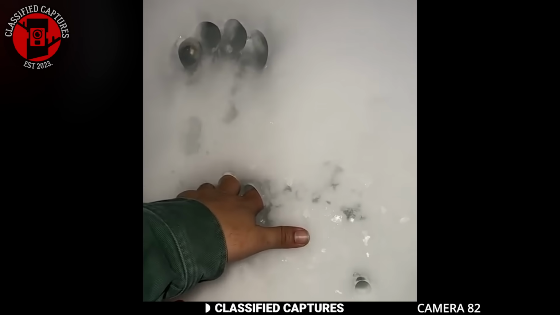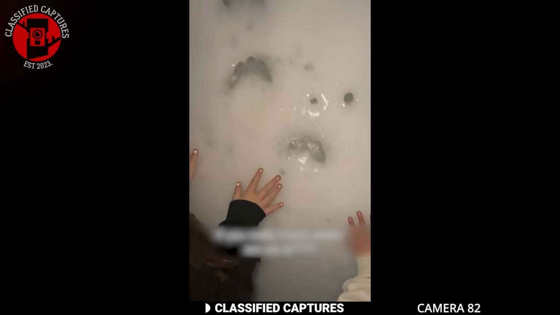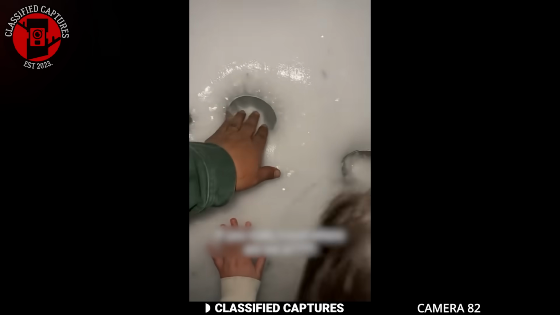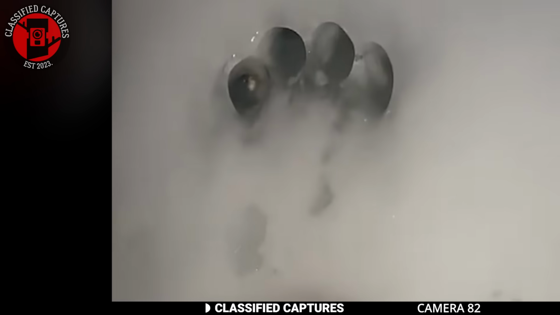Some believe it was just a natural pattern in the ice resembling an eye. Others think something may have already been stuck in the wall. But if it wasn't an illusion, it raises an even darker question. Was someone or something frozen inside? Let's hope that's not the case.